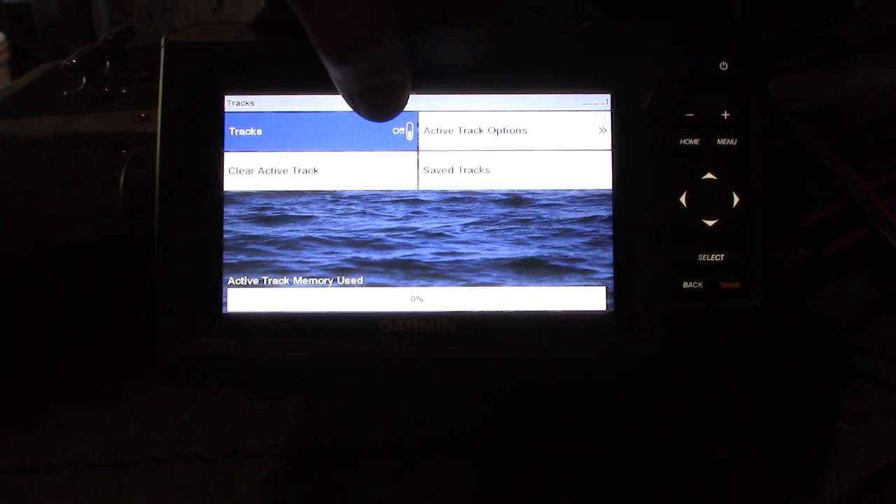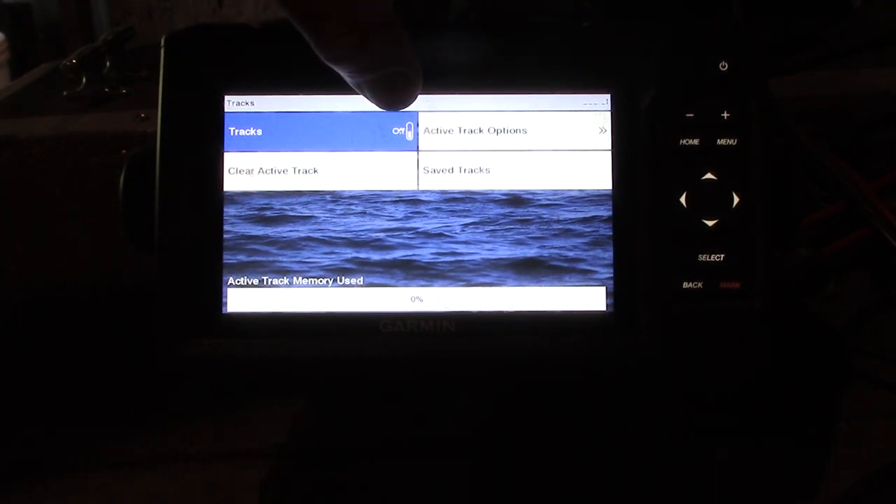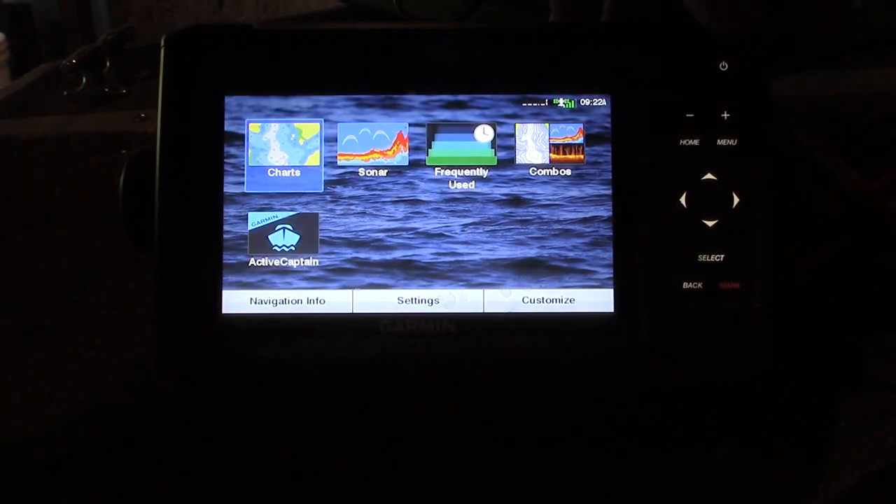you can see it's off and on. I've turned mine off. I figured I don't really need the tracks. If you want to save any tracks, you'll have to turn this on. But if you just don't want them to show up on the screen all the time, just turn it off. All right, let's go back to the home page.